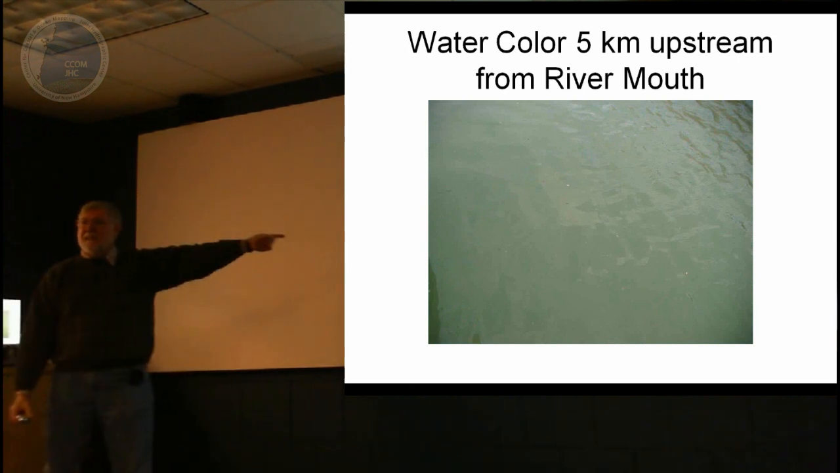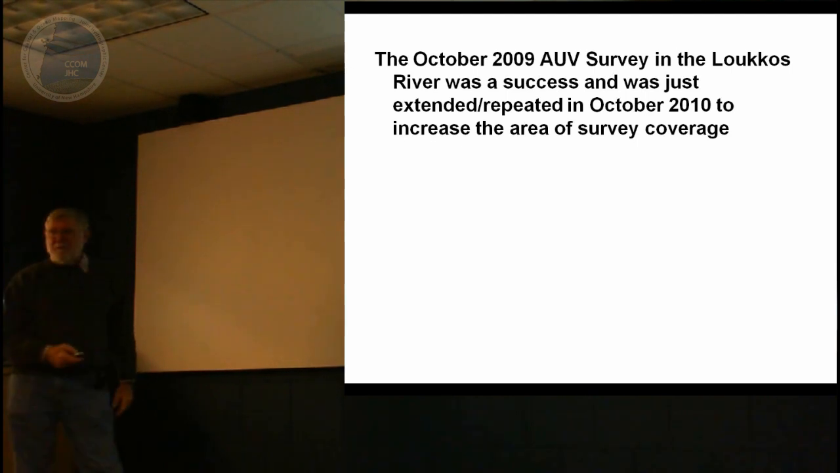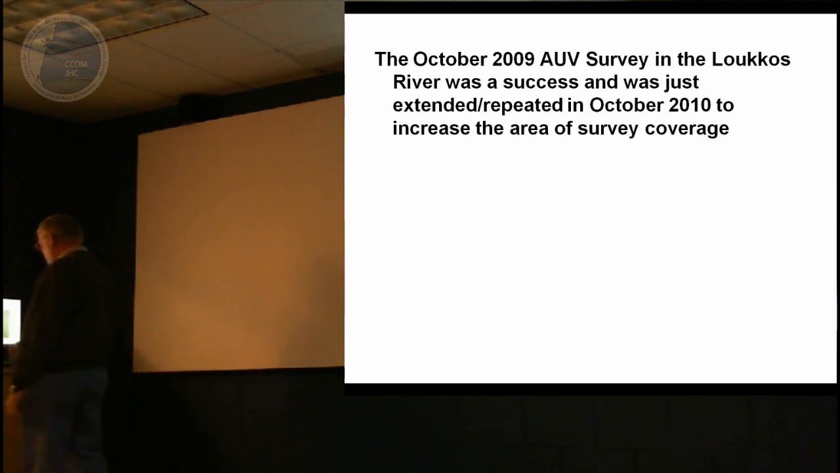From my side, I can clearly see the difference, but you see at the mouth of the river, and then 5 kilometers upstream, and we have a whole succession of these as we went upstream.